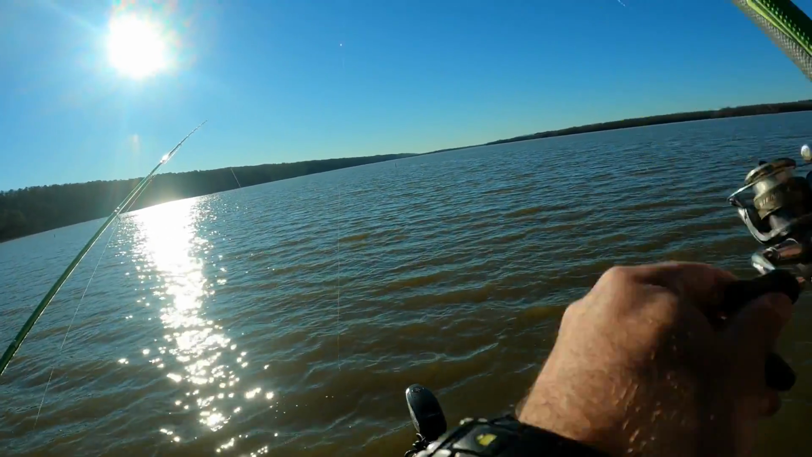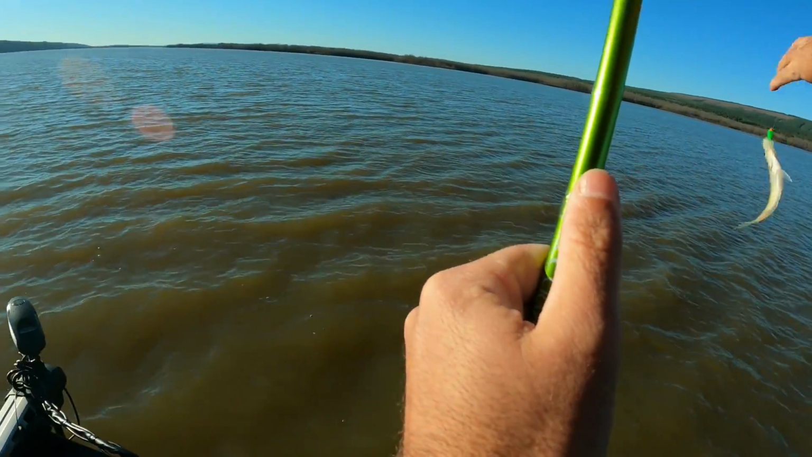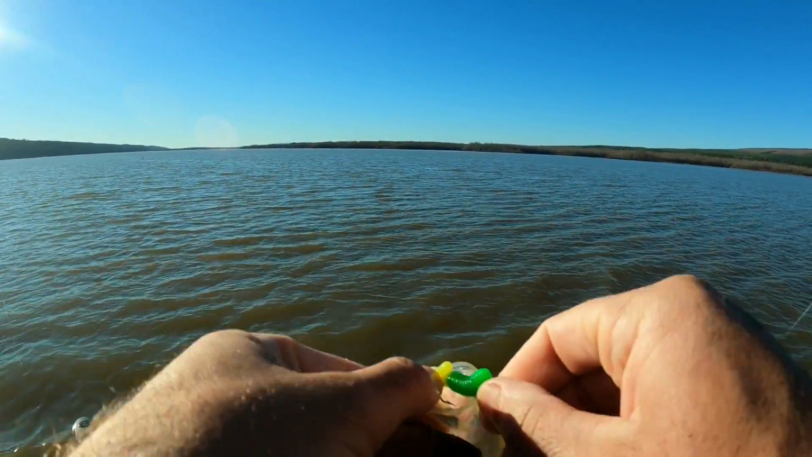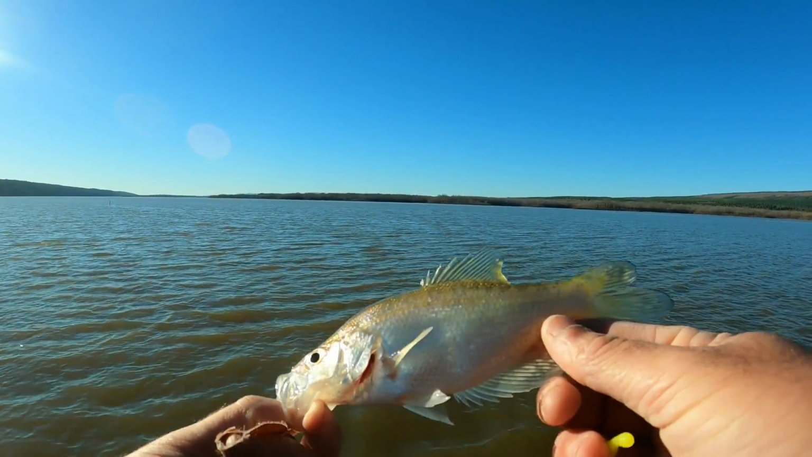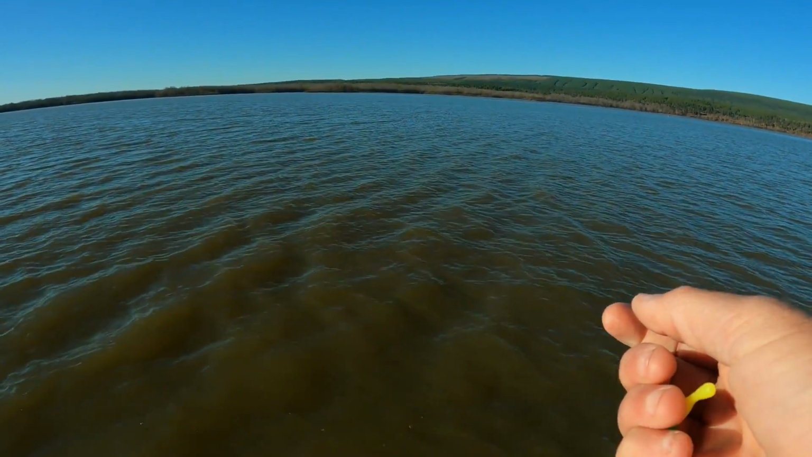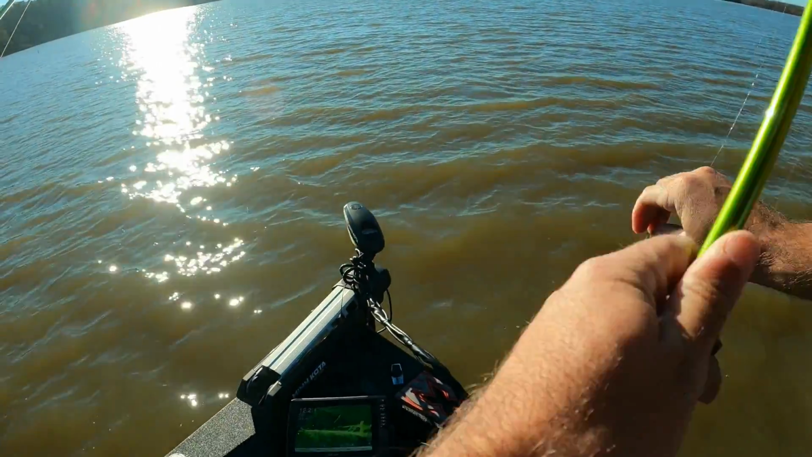Right over the crappie's head. Got him. He's not very big though. Jay just caught a nice one in there, and I again have got a little dinky guy. Couldn't see my jig, and then I found it, and I saw this guy stalking it. And he thumped it. The little ones are hitting it harder than the big ones, honestly. For me, at least.